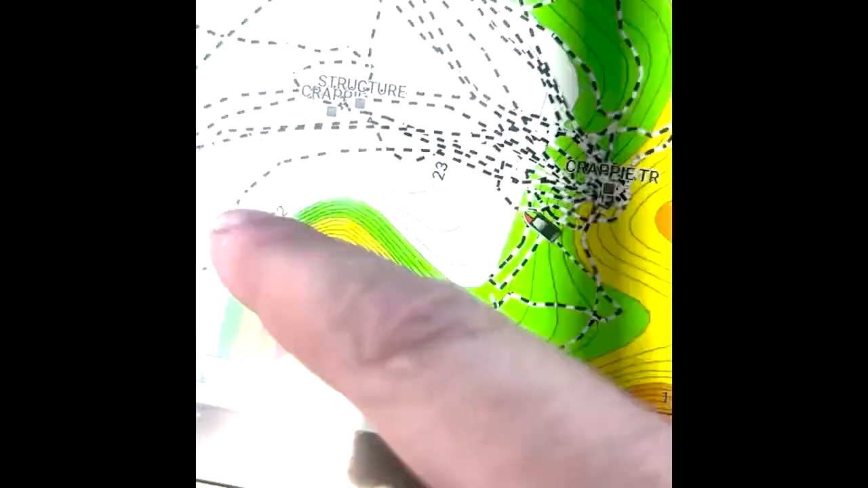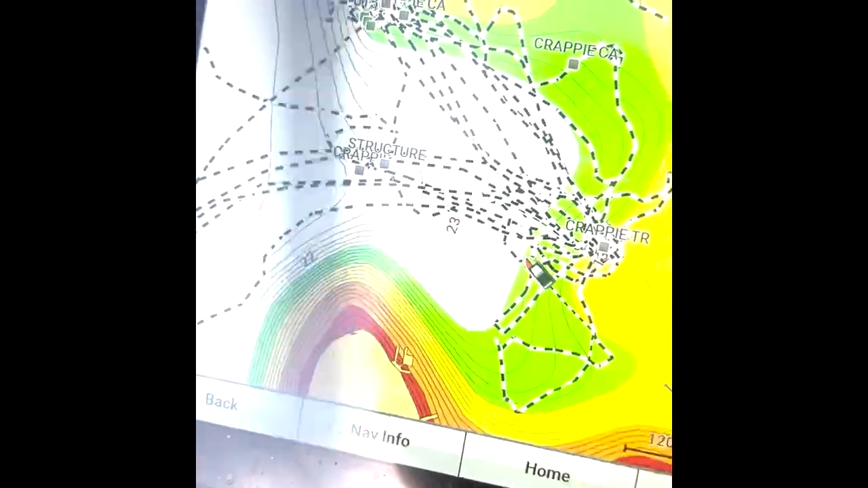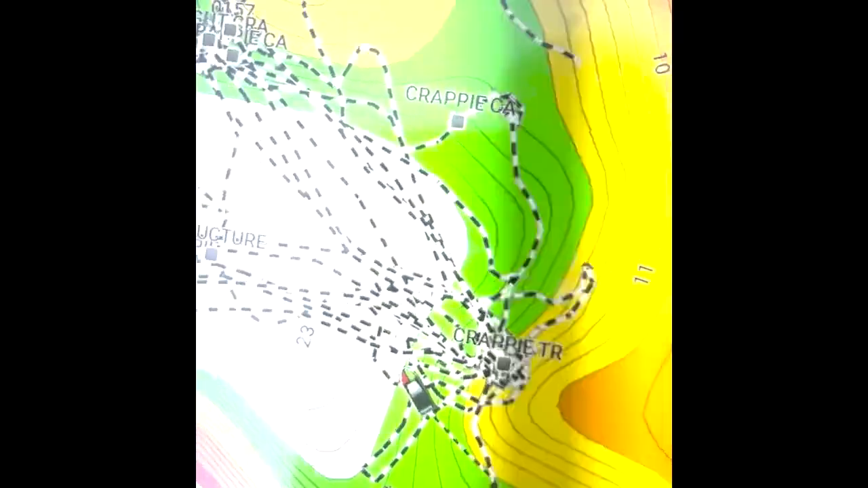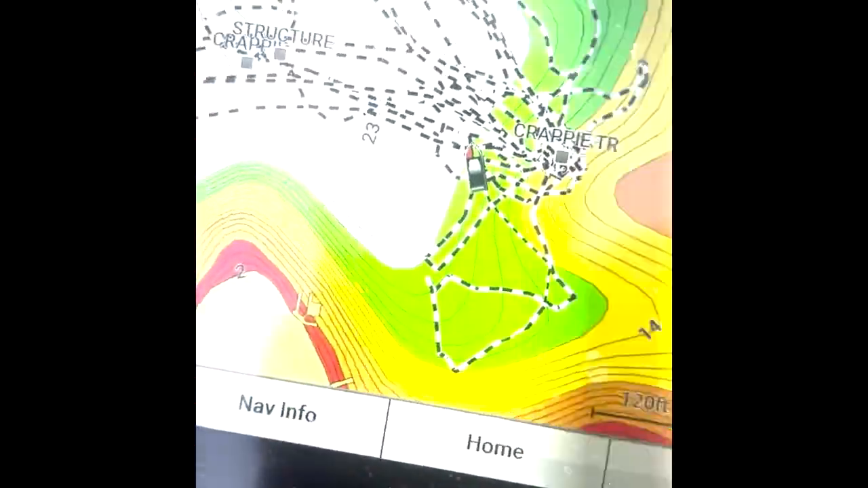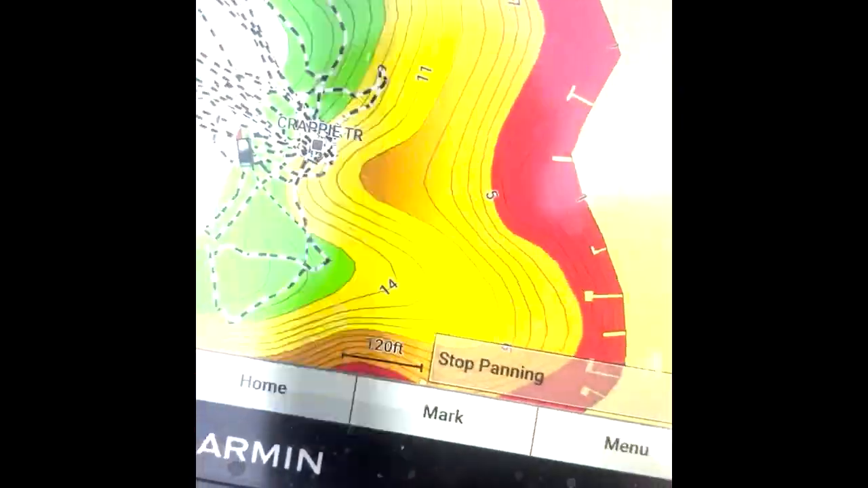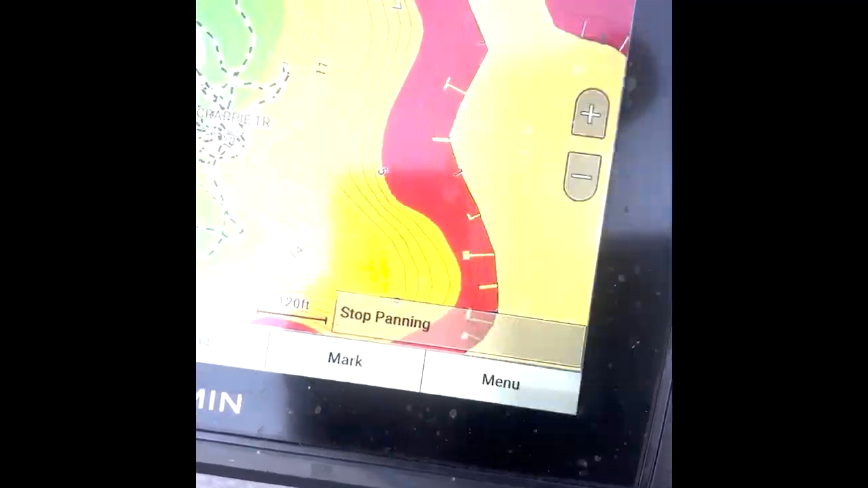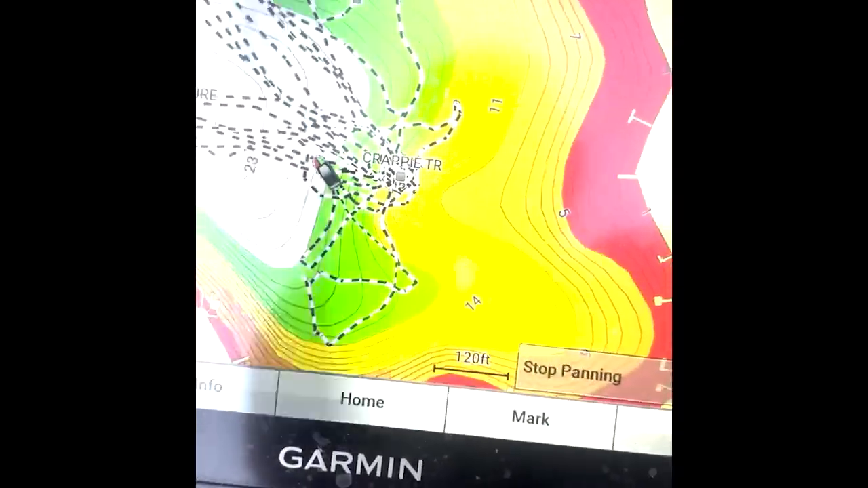Now, I didn't look in some of these areas right here. Probably not a bad idea. I may go around this little point and just check it out as well. But you can see out of this, I've got multiple places where I've just caught crappie. And when I say caught crappie, it means there was a bunch of crappie in a location and I caught them. So it's all structures that I found right here in just one little pocket. It's a couple of hundred yards by a couple of hundred yards, and it's just on this little channel. But it's got a lot of structure in there.